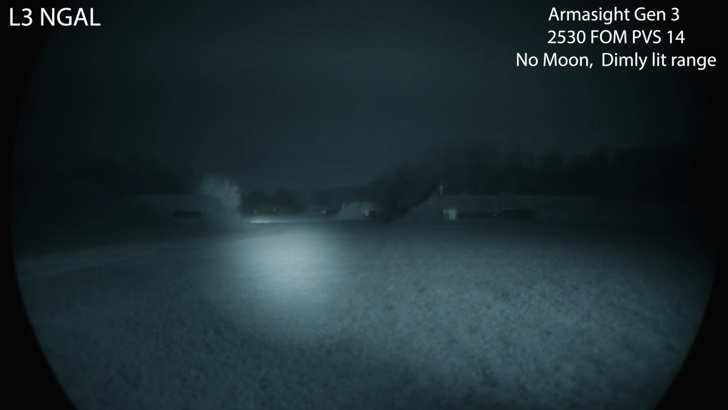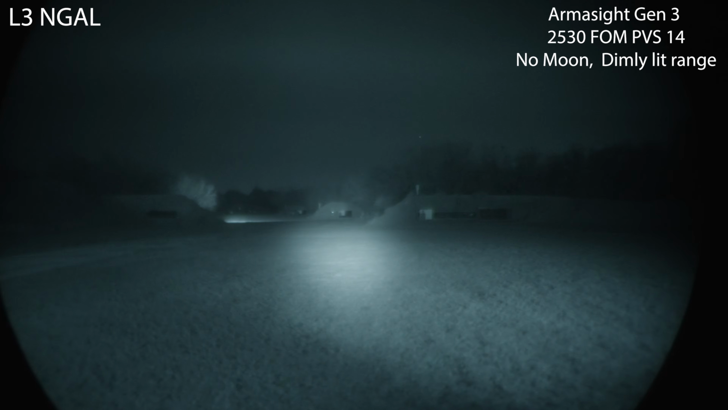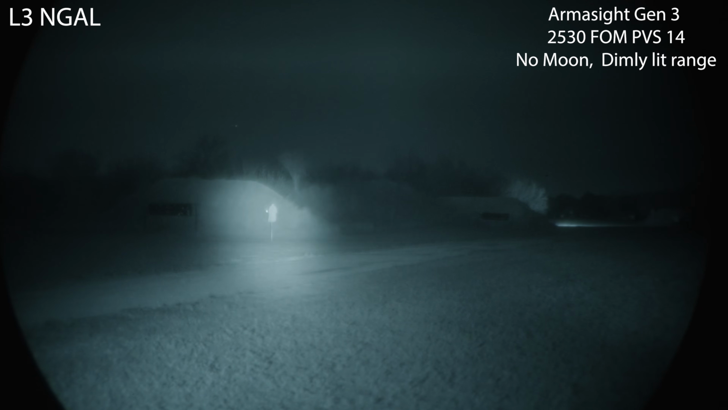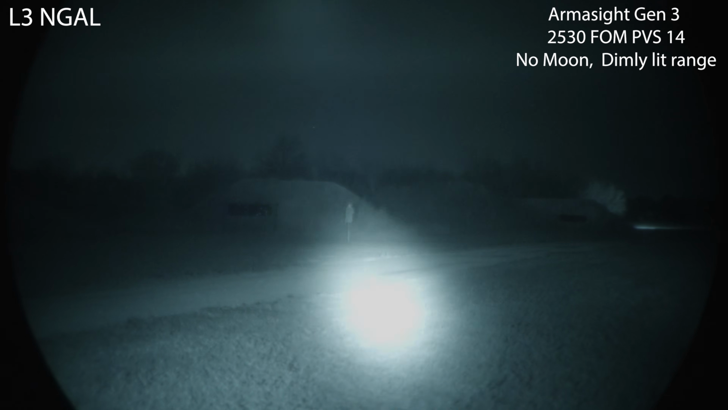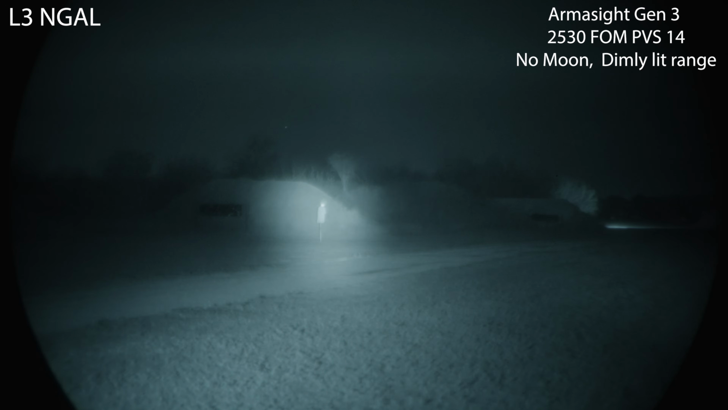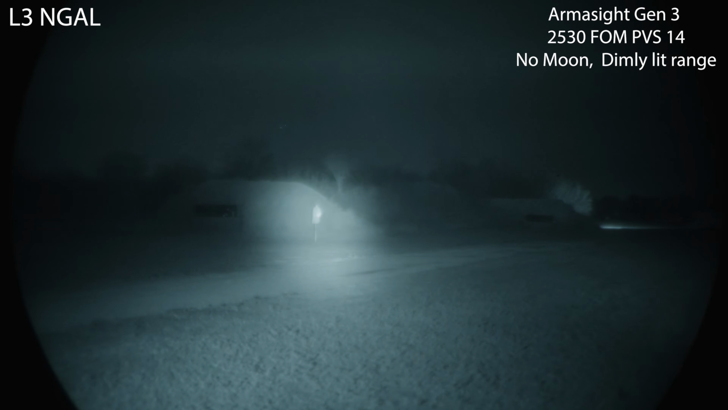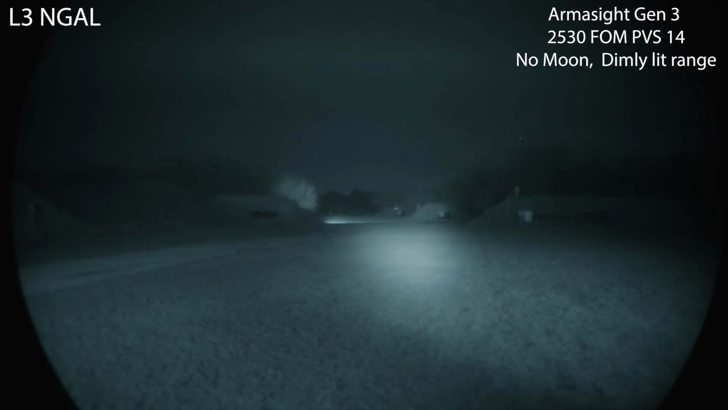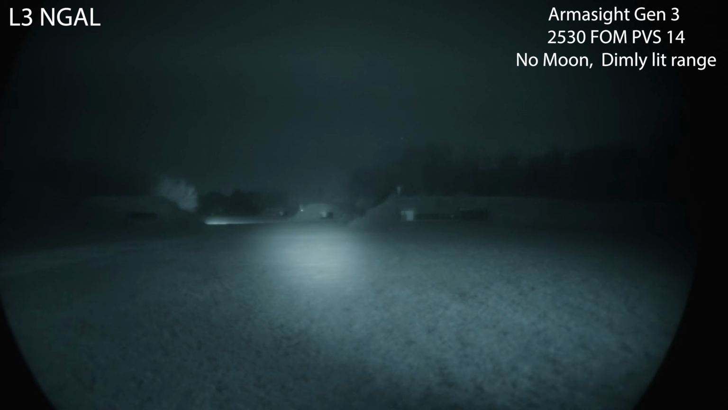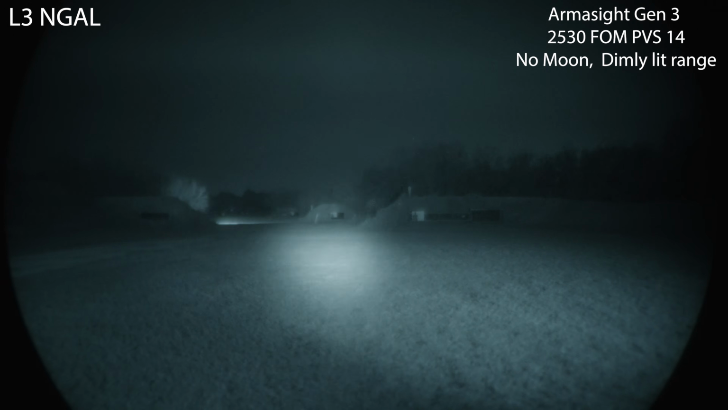And now, between the diffuser and the photonic barriers being introduced to the range, it's a much more usable unit. If you're in an environment where you don't have time to change the divergence of an illuminator, you can see here at 50 yards with realistic photonic barriers in place, the high illumination is now more usable, kind of levels the playing field, and you can still use it to light up at 500 yards. So there's the L3 NGAL.